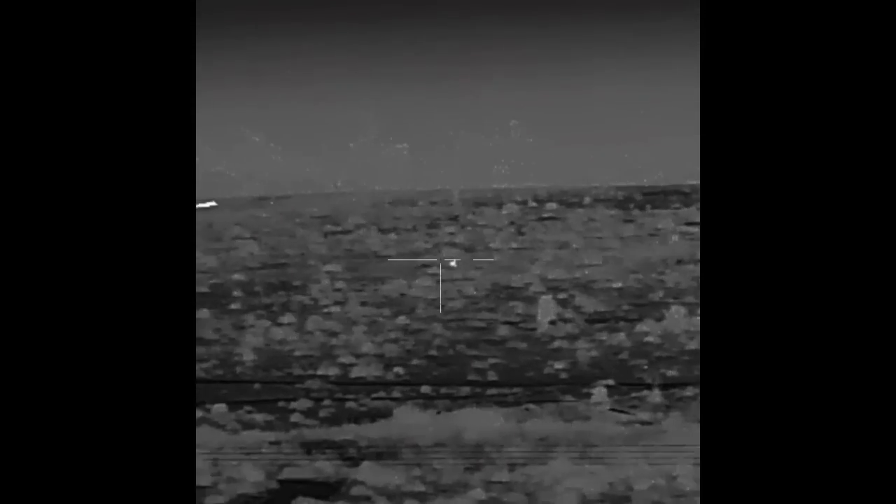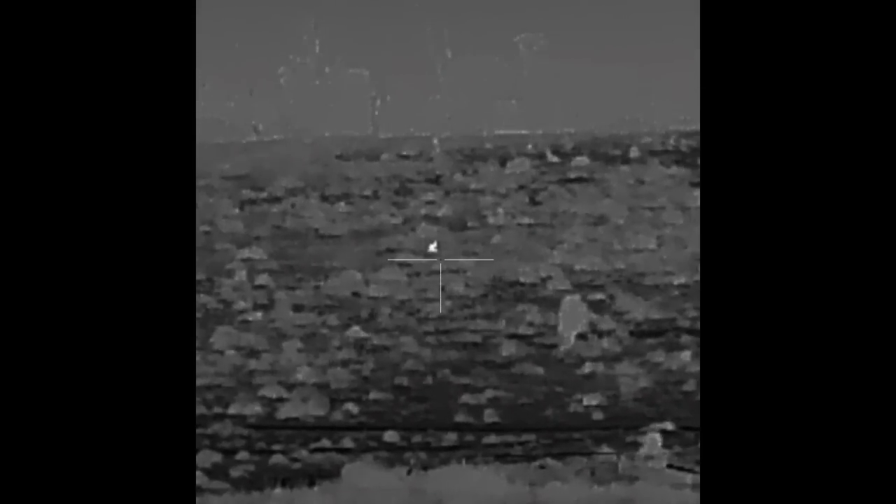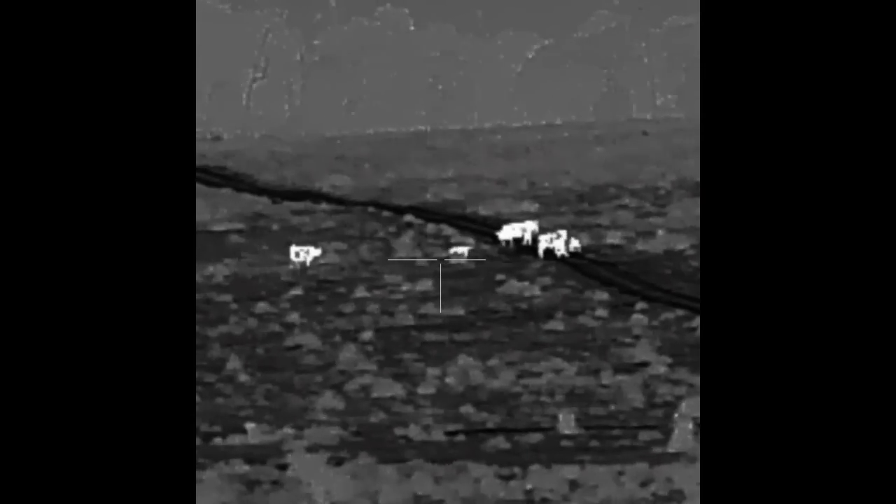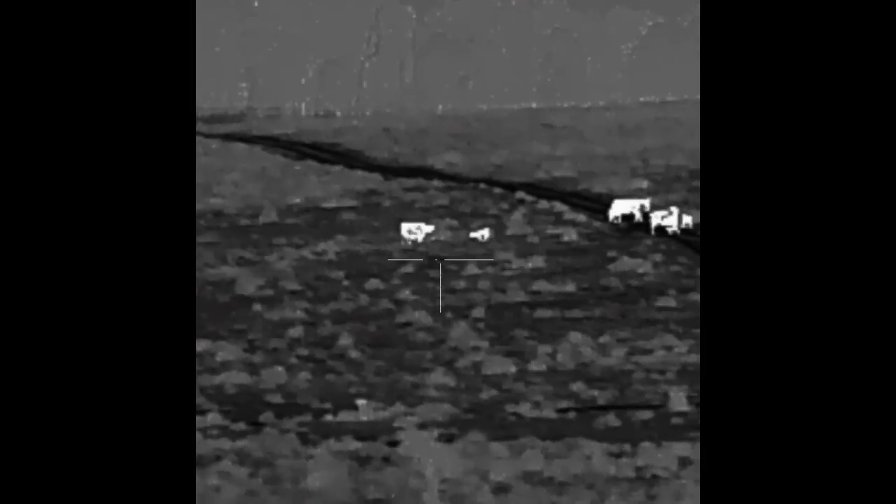with the scope, I can see so much more detail out there, and I can see a white blob. You zoom in and see, yep, that's a roo. There's cows there. There's a calf. A fair few baby calves in this paddock now.